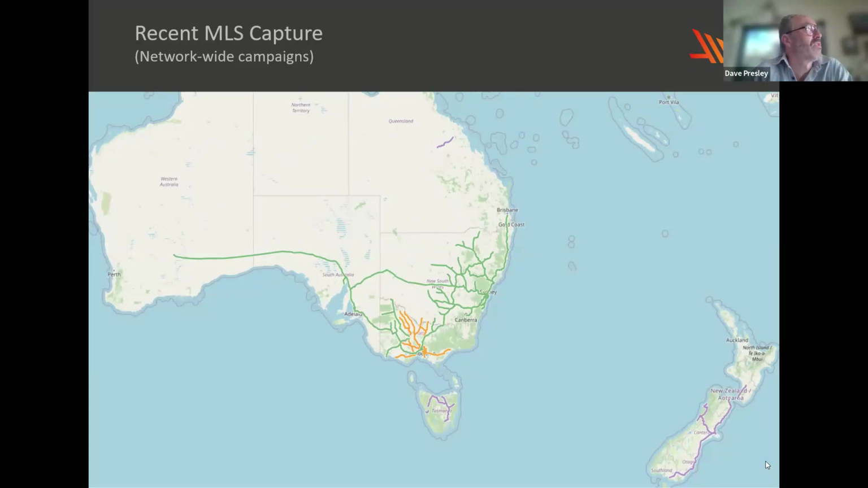Recently, I suppose in the last 4 or 5 years, to my knowledge, there's been in the order of about 30,000 track kilometres recorded using MLS systems. Often these are done on a network-wide scale. However, projects are using MLS to deliver pre-works and post-works surveys over smaller sections of track, 5, 10, 20 kilometres of track.